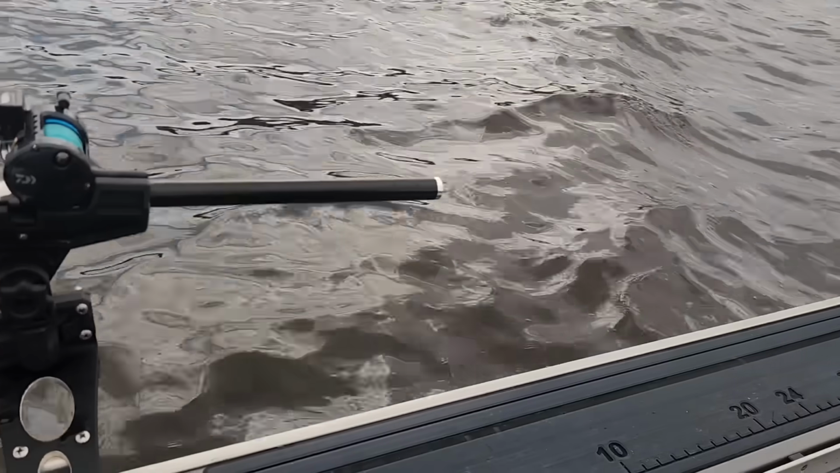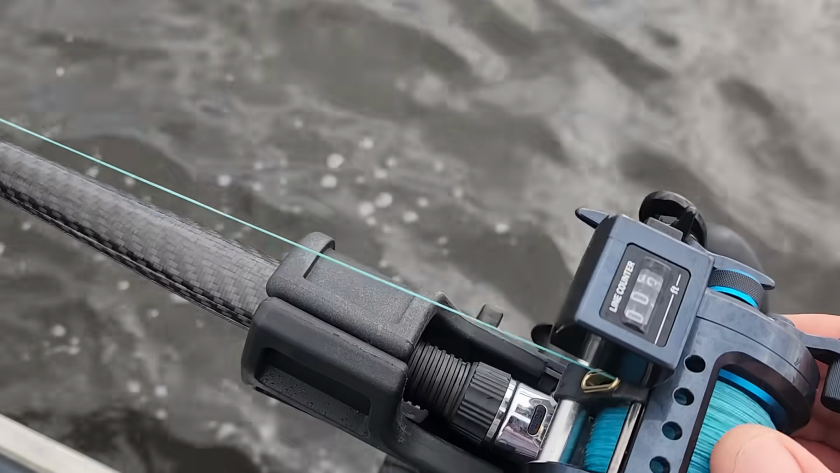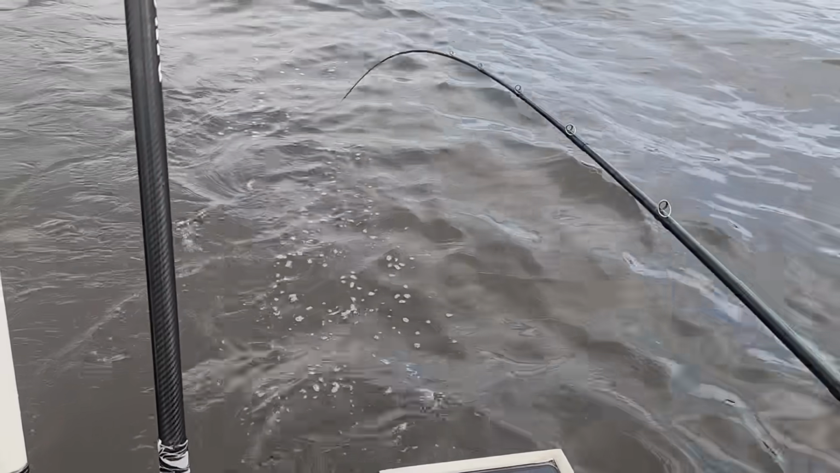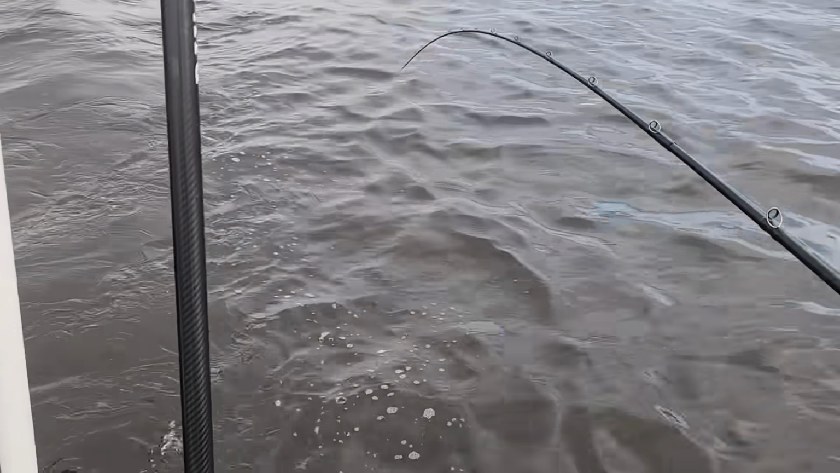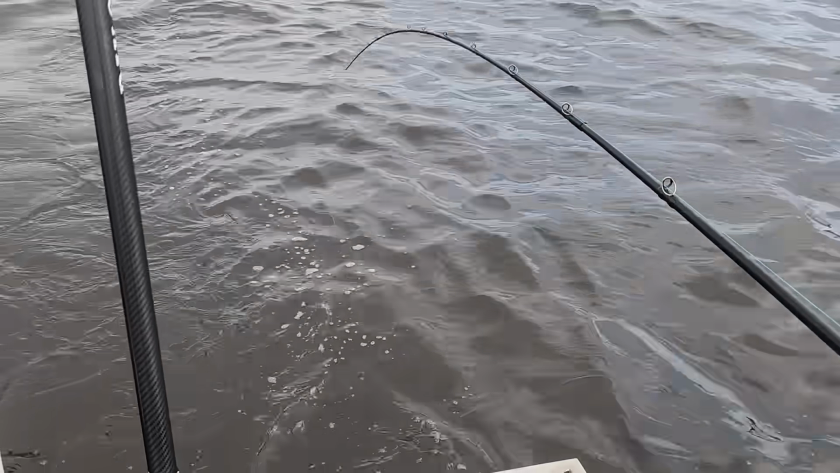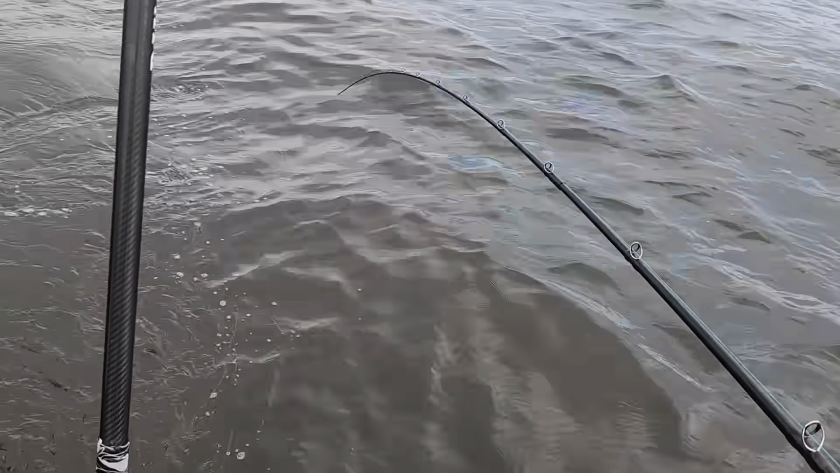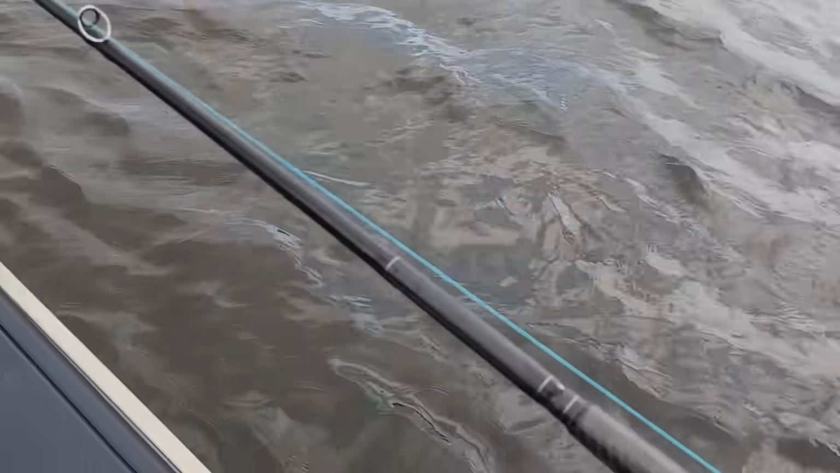So let's look here. Boat's got the speed going. And what I'm looking for is line angle. I want to see that thing start pulling away from the boat right away. You can see the line angle a little bit right there, starting to pull away from the boat. And I'm 40 feet down. So if my line angle were straight up and down, that should be 40 feet. But we're putting an angle in our line because we got throttle going with the boat.